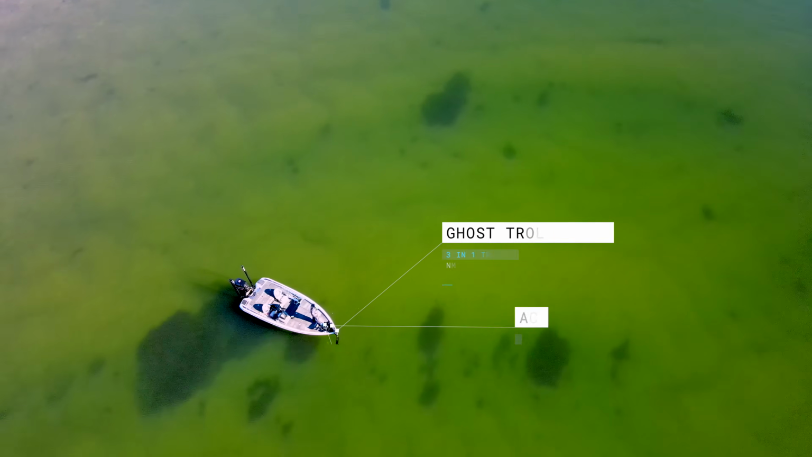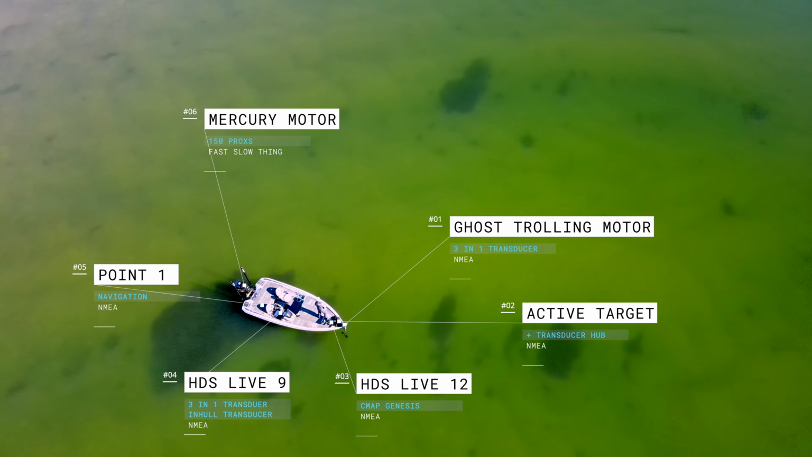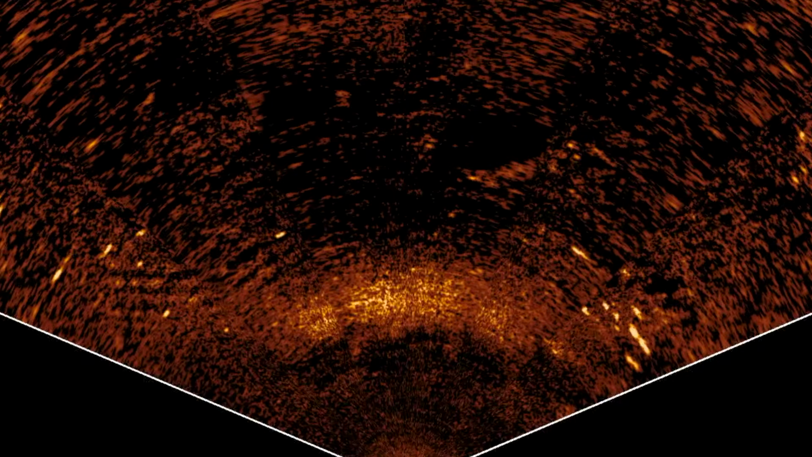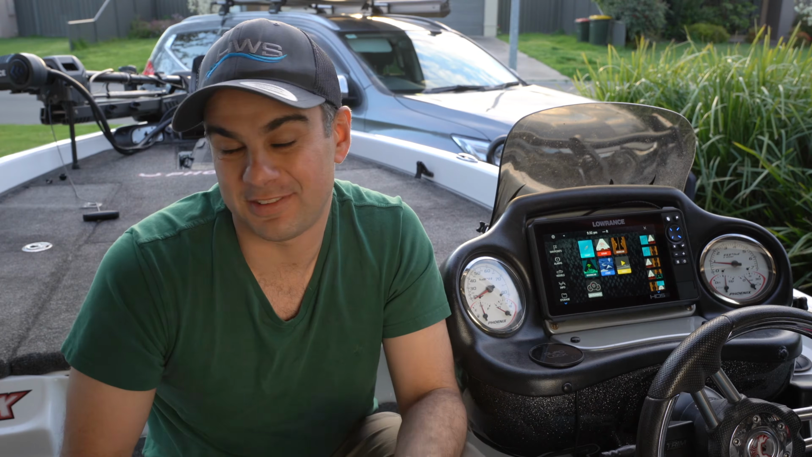In this video, we're going to compare price, we're going to compare the image that the units both present to the angler, and I'm going to talk about some of the features that are on some of the units and are not on others, and you'll be pleasantly surprised with this. I'm going to make this a quick one with all the info you need, so let's get into it.